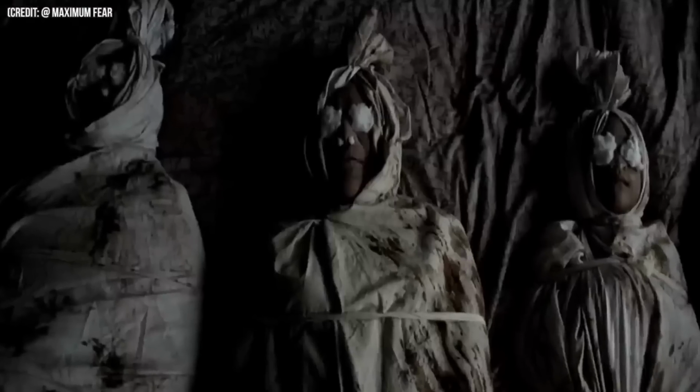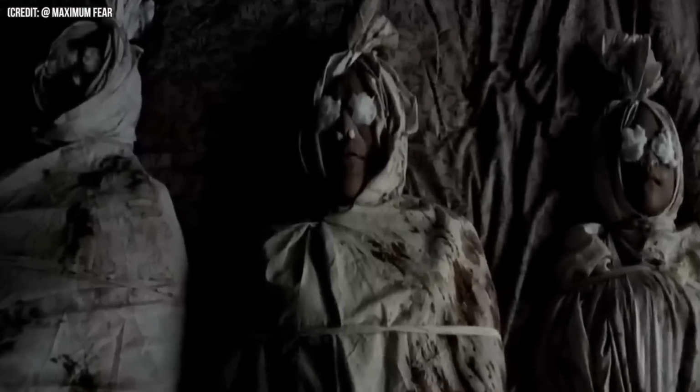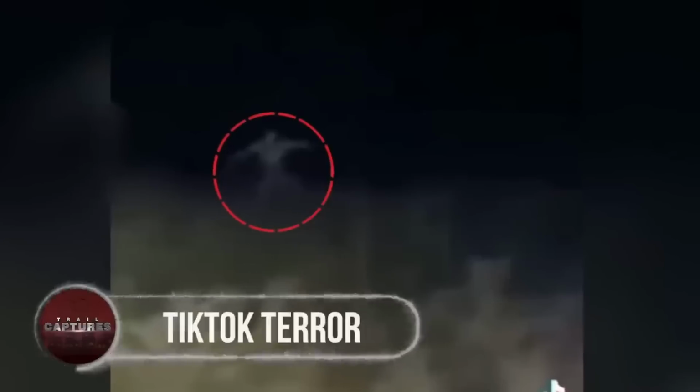The person who captured the video thinks he captured the footage of a Japanese ghost called Pokon. This ghost is said to be wearing their funeral shroud. It's basically like a mummy. TikTok terror.